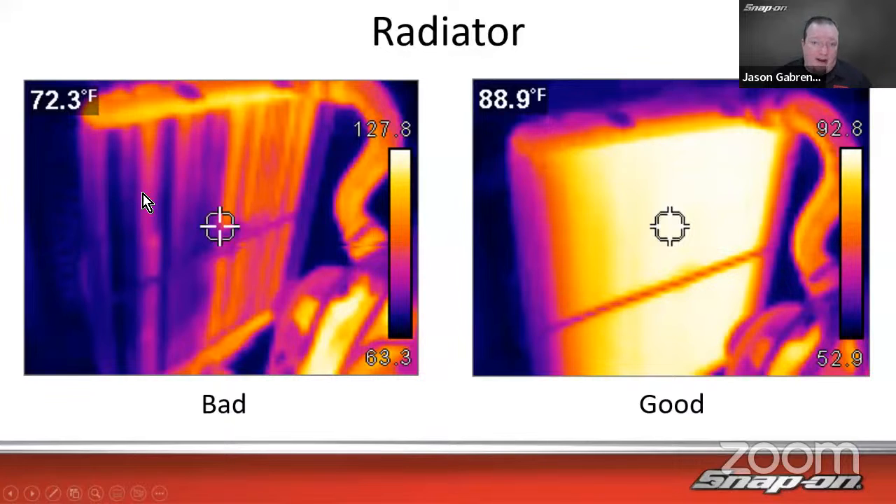It's not flowing through half the fins. Put a new radiator in it. You can use this as your verification step too. You can see now it's flowing nicely through all of it. Now it seems like it's really hot, as we said. Remember what I said at the beginning, temperature differential, 88 degrees right there. So it's just starting to warm up at that time.